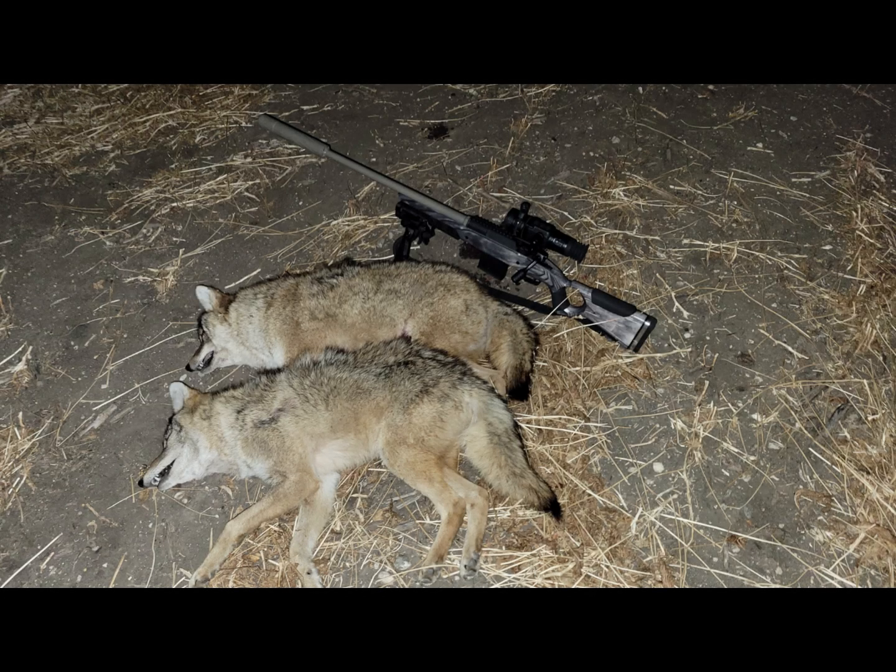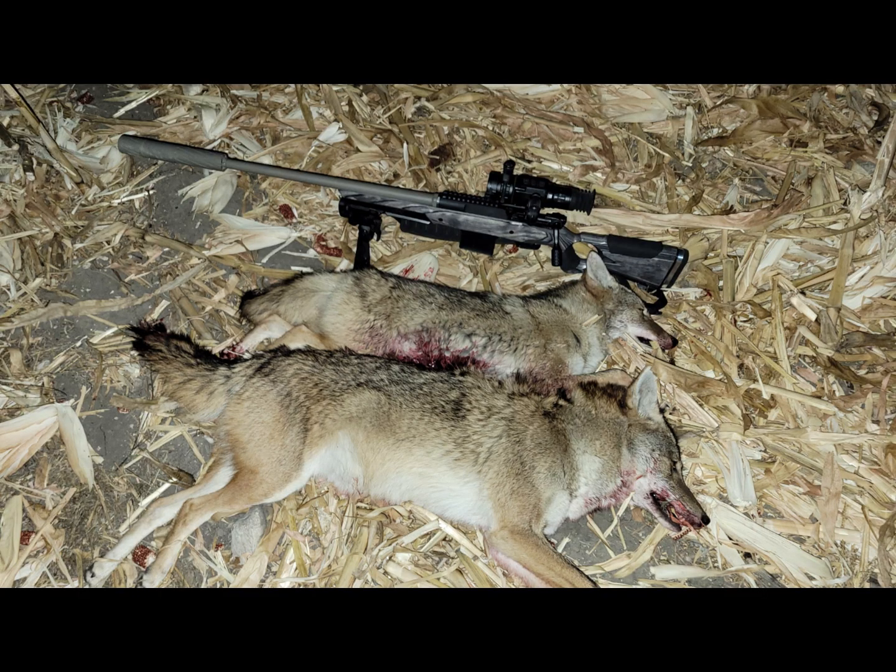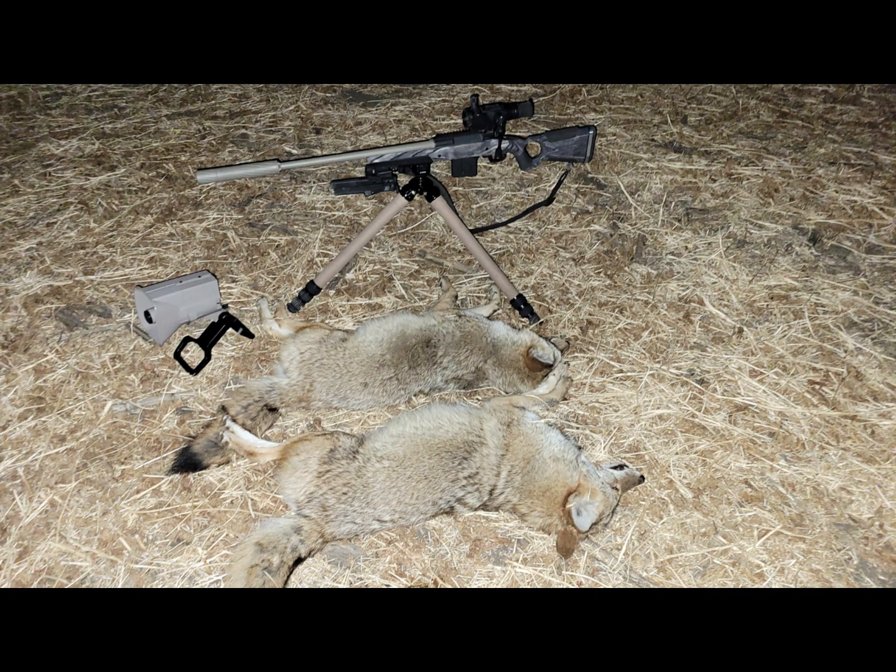And for the weekend, I did pretty well. My first set, shot this pair. We saw my second set that night. Shot this pair. Look at how big that male is compared to the pup. This is my third set. Nice fluffy pair. They're actually both males, which is a little surprising.